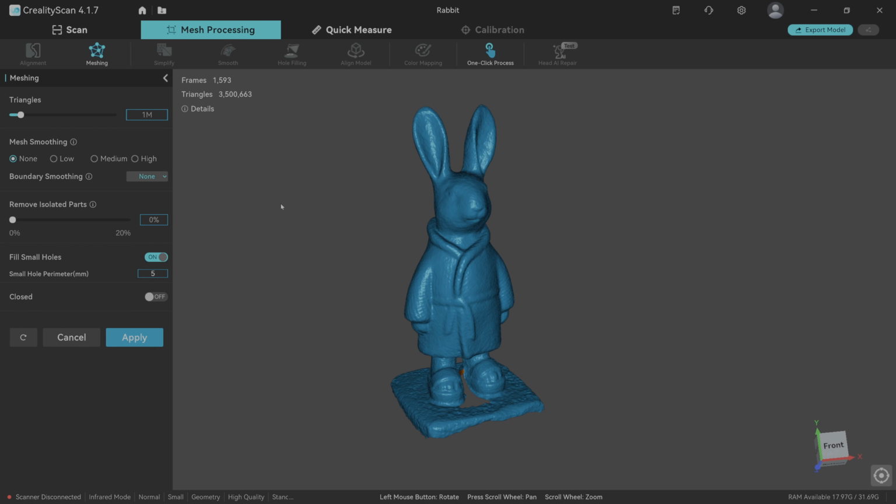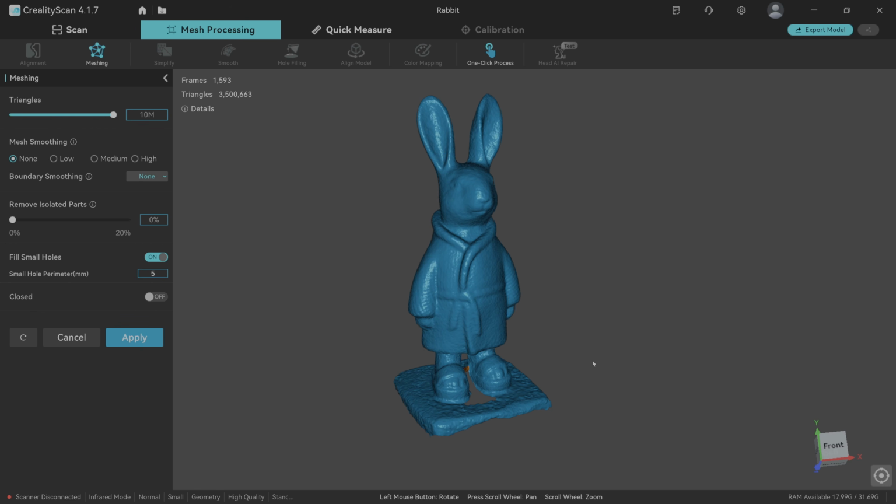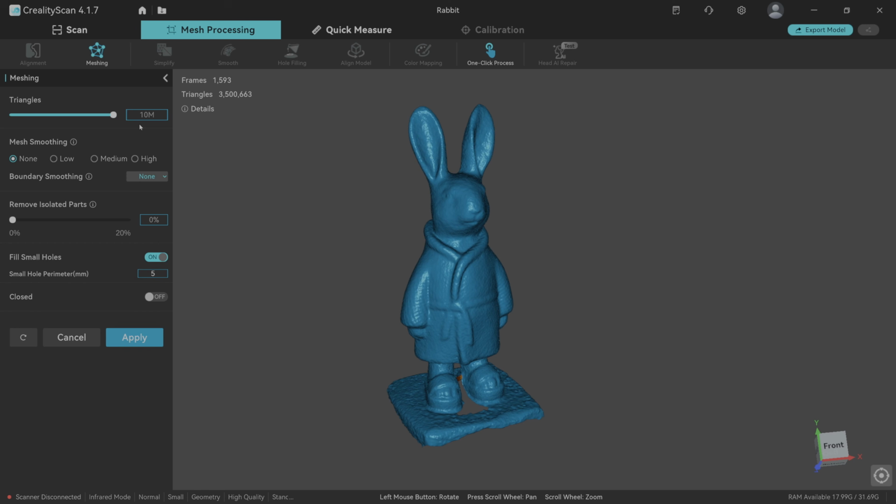I mean, this bear, for instance, if we set that to the maximum, which is 10 million triangles, it'd just be ridiculous. There's no way in the world you'd need that many.